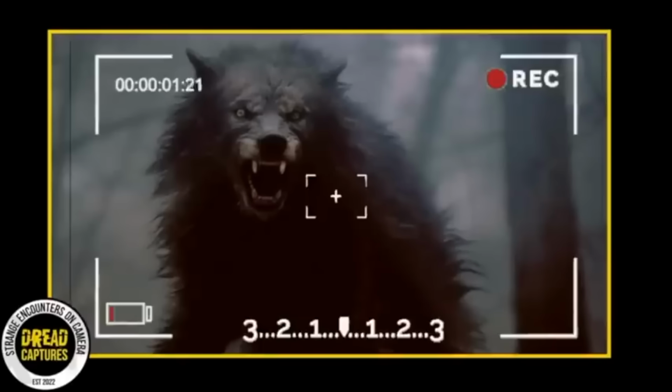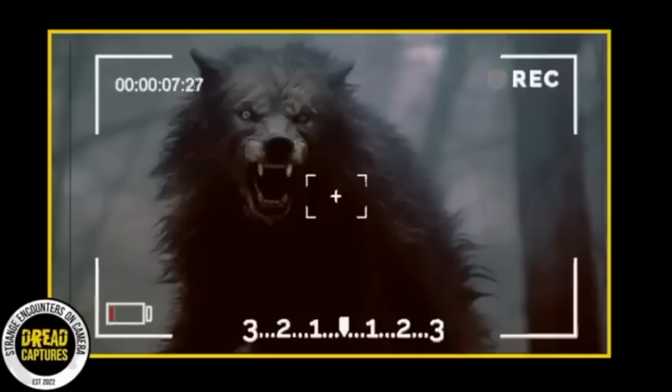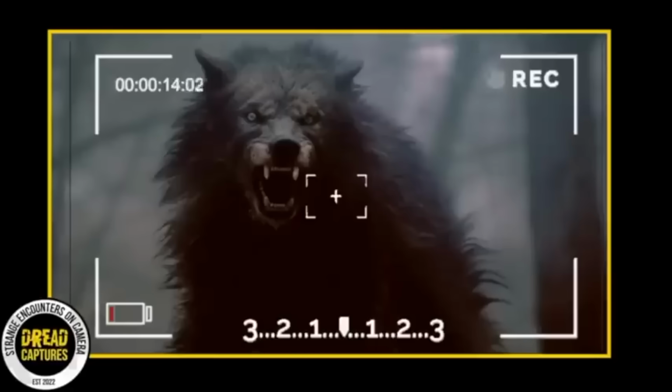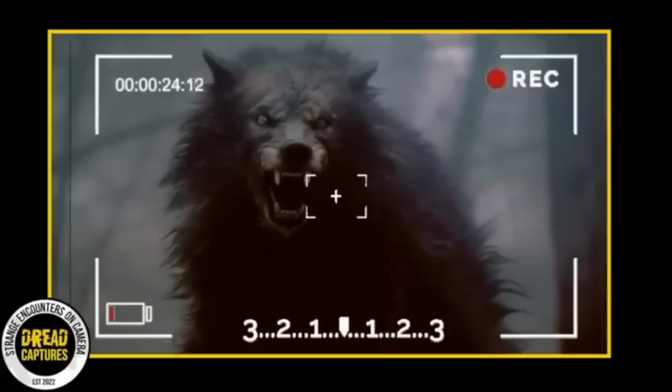Alright, so check this out. This is very interesting and frankly a little unsettling. Caught on a trail camera, this photo was sent in by a viewer, and let me tell you, it's got me scratching my head. Now, at first glance, it might look like just a large wolf or some kind of canine at least. But take a closer look. See how it's standing there, almost upright on its hind legs? And while we can't see its front paws, they look an awful lot longer than any wolves I've ever seen.